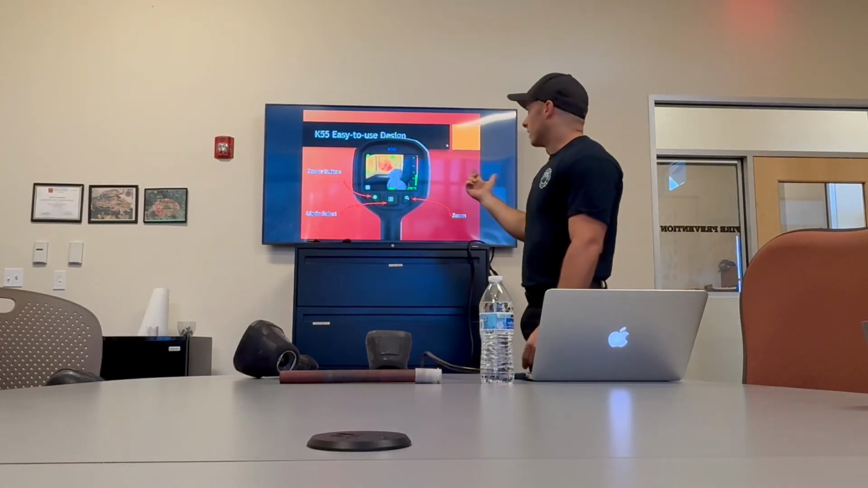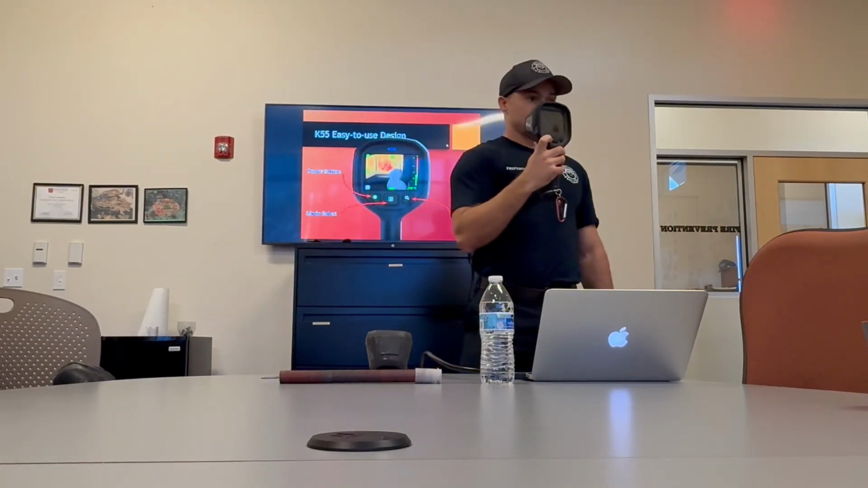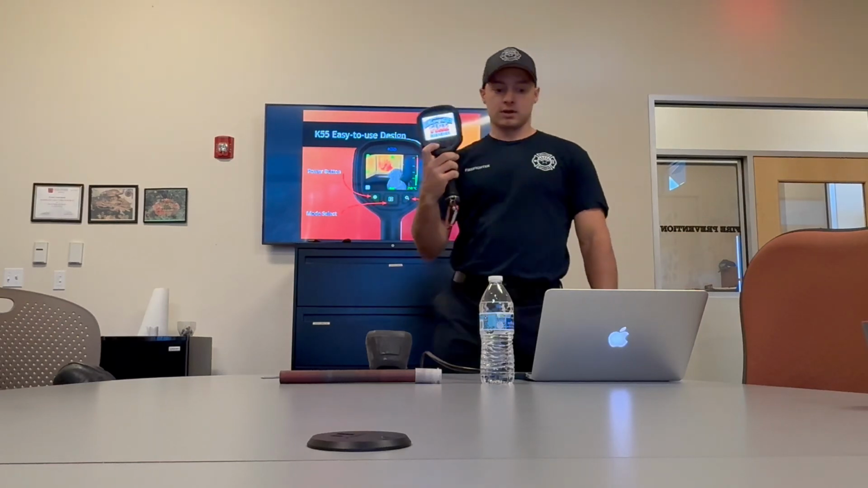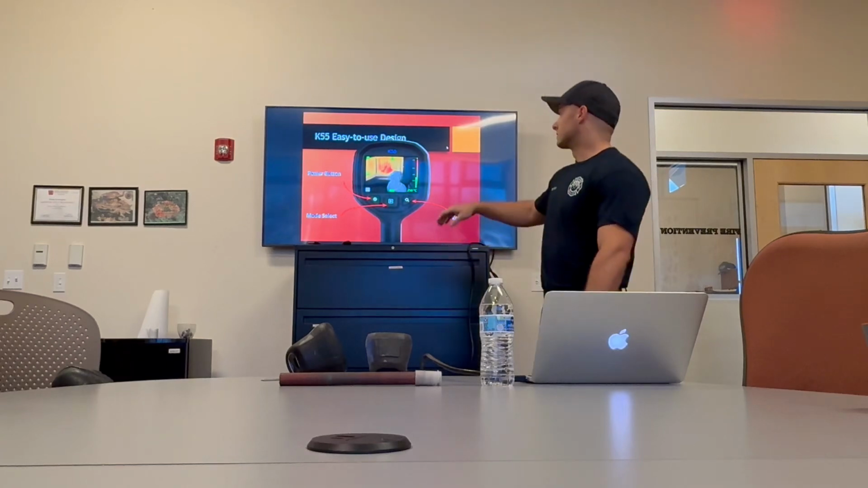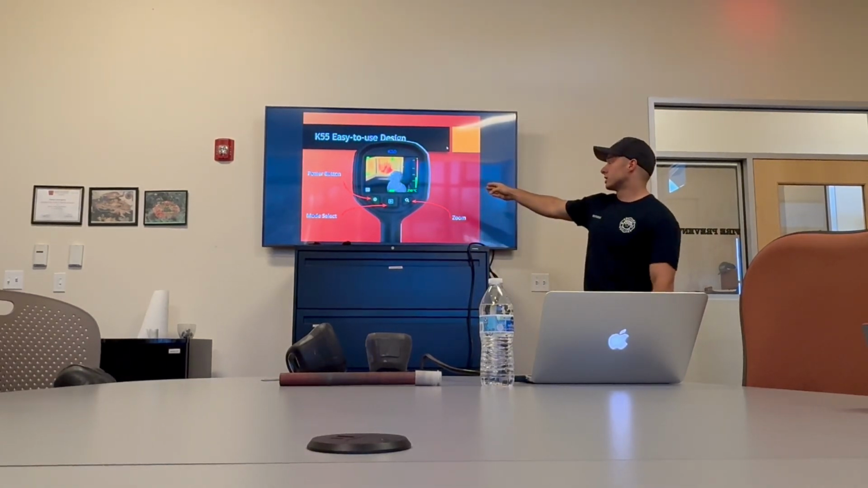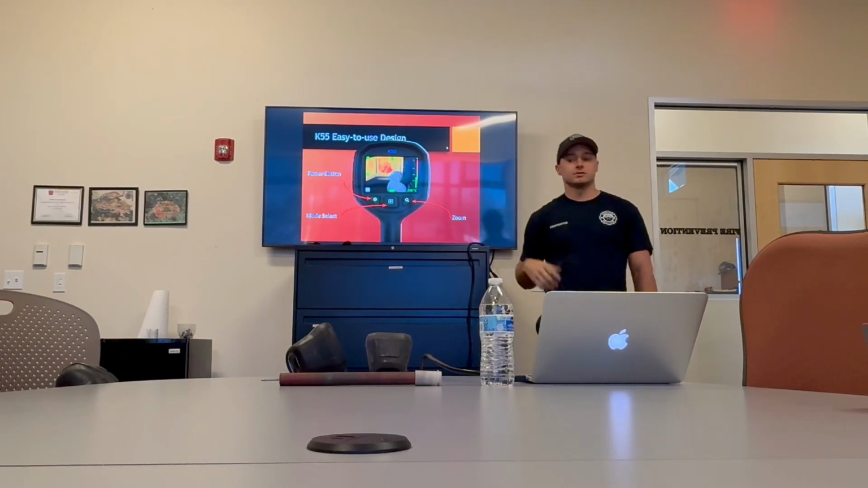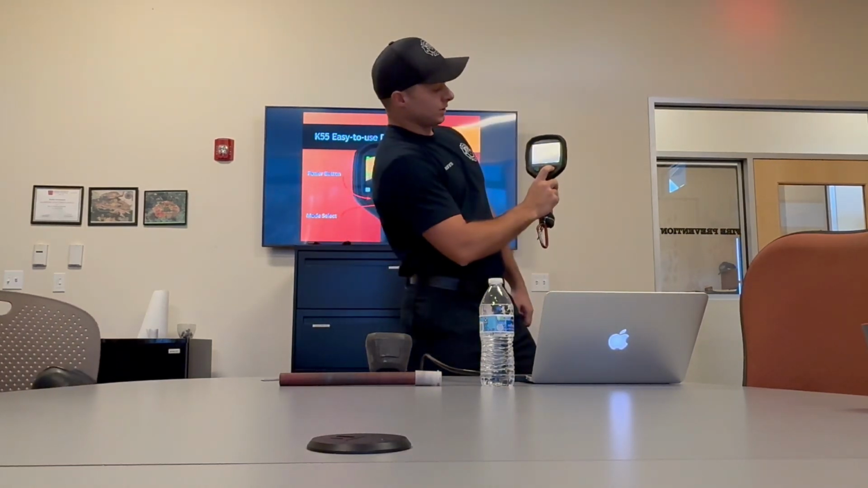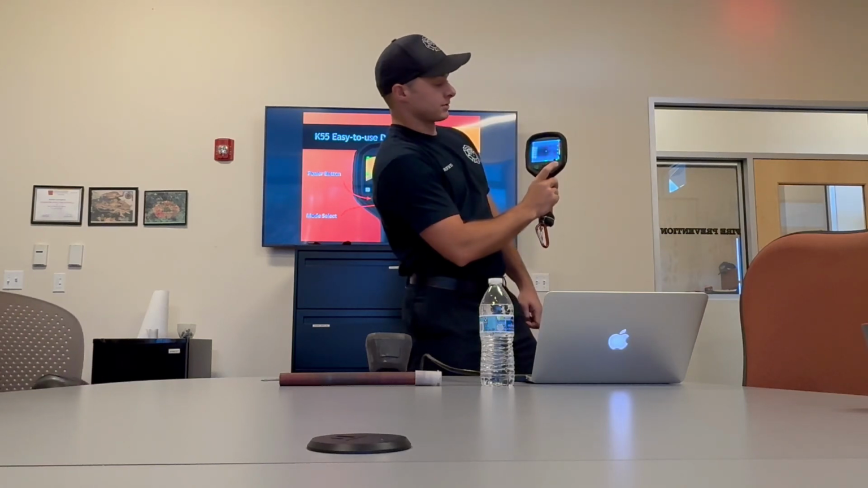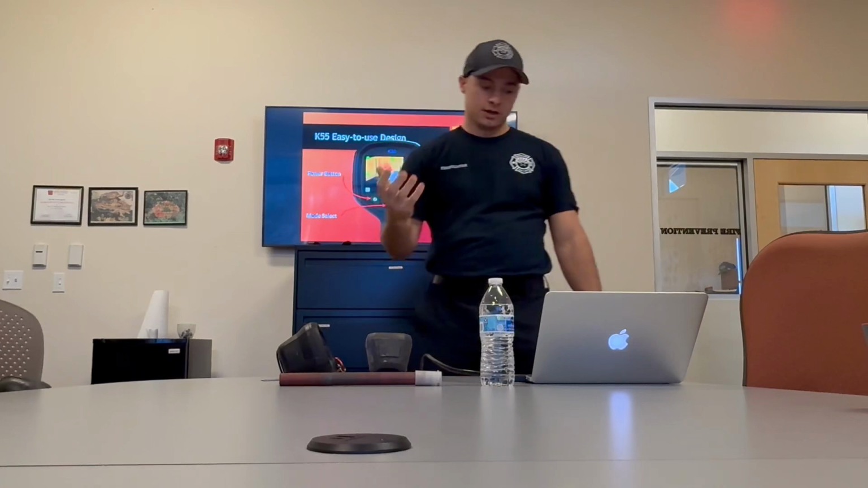Then we're going to move on to the K55. Same green button to turn on. You push and hold. And then it has two other buttons. The middle one is your mode change, and the little hourglass is a zoom. What you'll do is push and hold, and it will just zoom in a little bit so you're able to get a better photo if you need that, and you can search a little bit farther down the path.